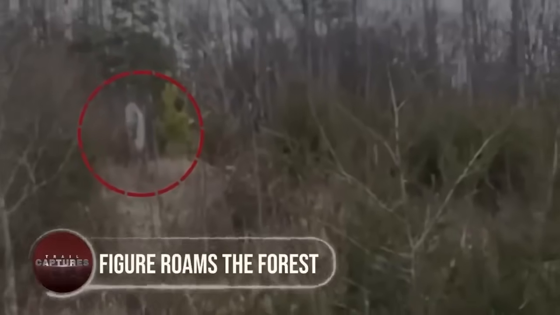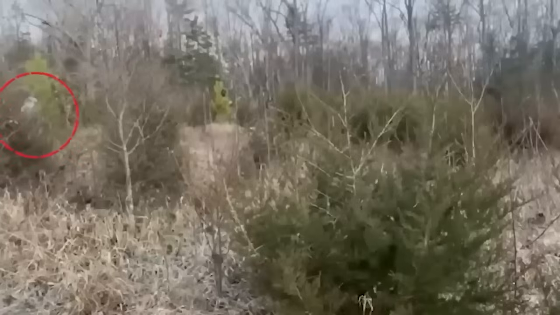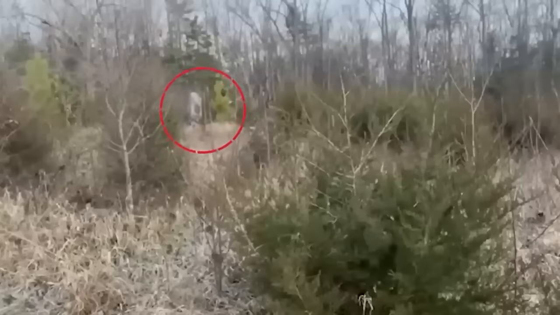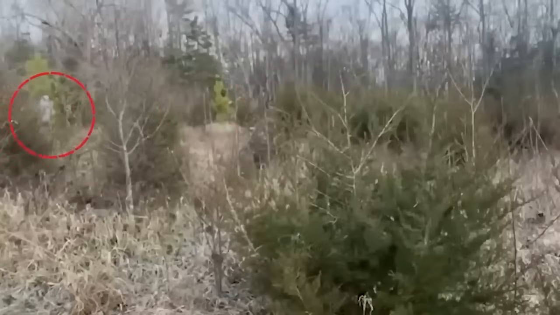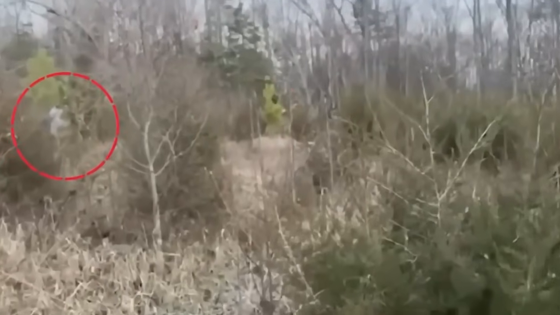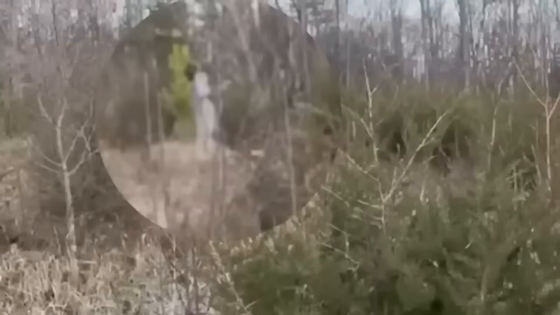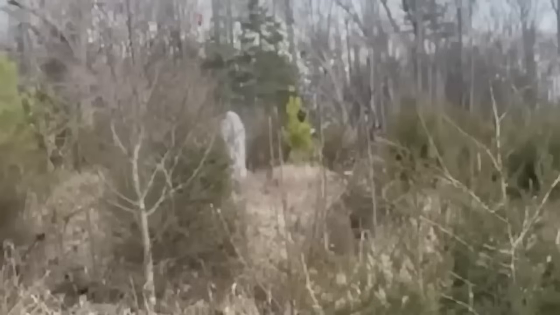Figure roams the forest. A trail cam set up to ward off lurking predators captures a sight far beyond the ordinary. Instead of the expected wildlife, a peculiar gray figure emerges. Its deliberate, purposeful strides through the forest leave viewers perplexed. Seemingly at home in the wild, the figure kneels and stands with an enigmatic intent, adding to its otherworldly aura.